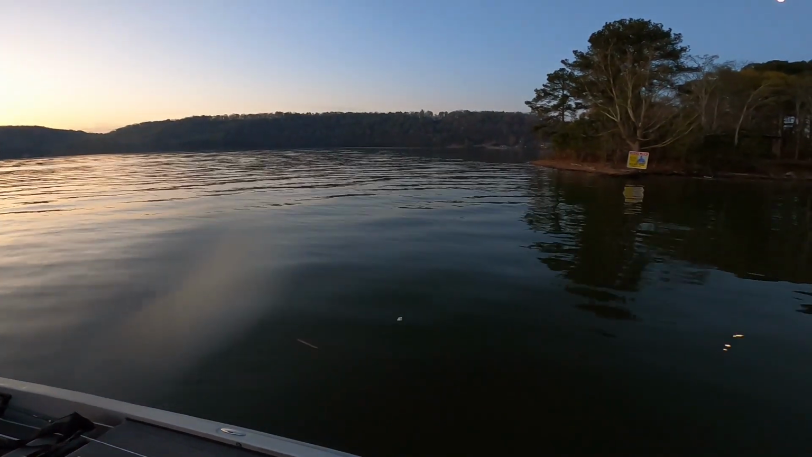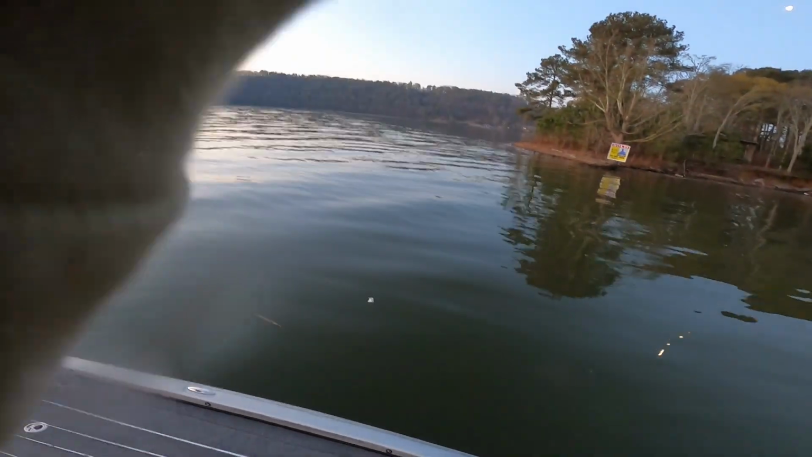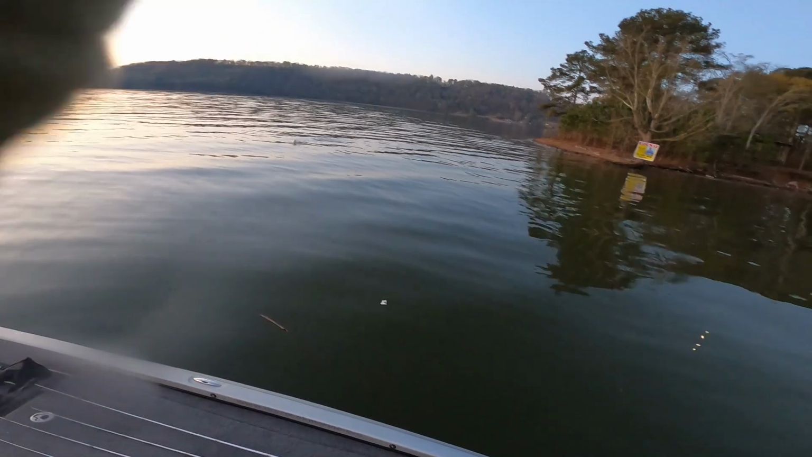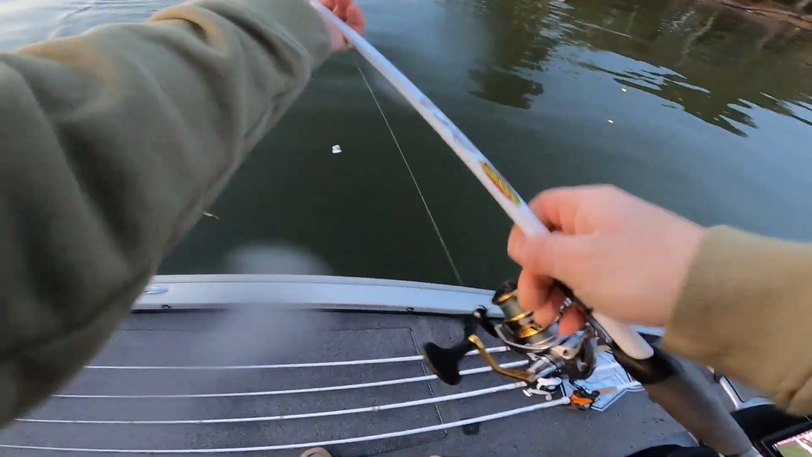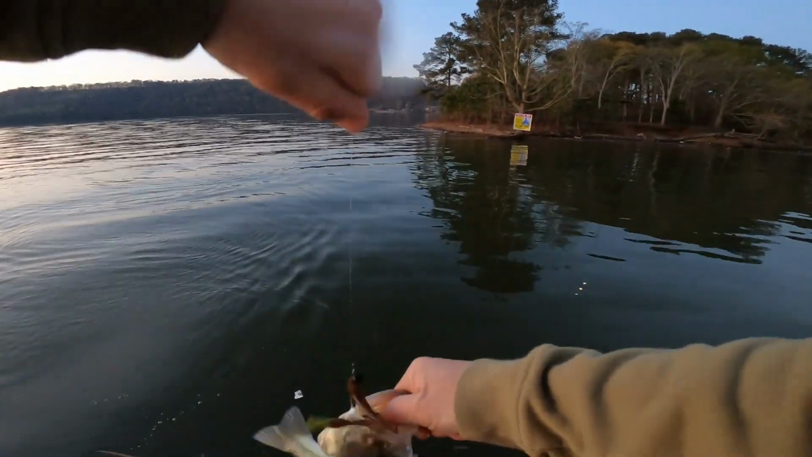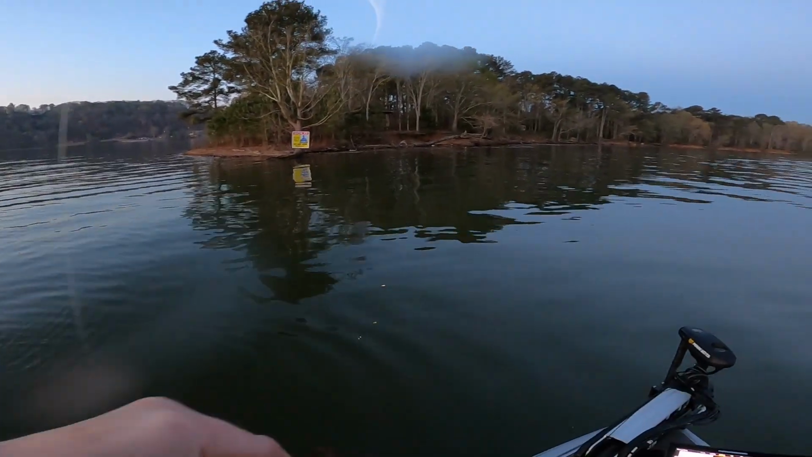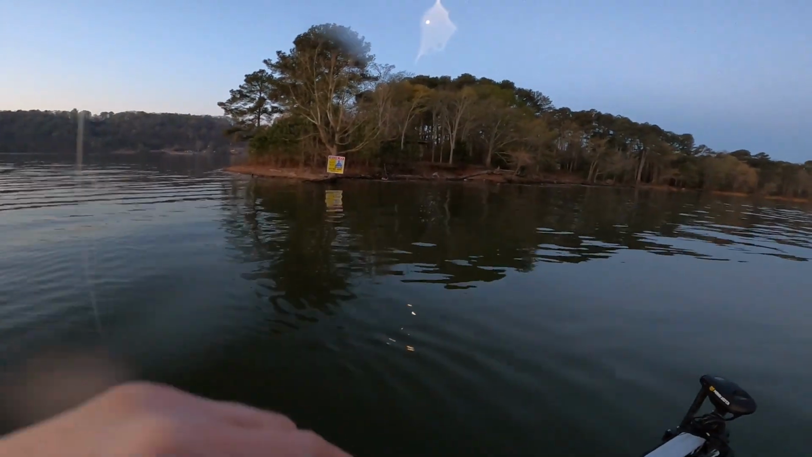Got him. Good one. Well, he's not as good as I thought he was. He looked like a monster. First fish on the shaky head. Did he just take it or did he bite it? He just took it. He's not a keeper.